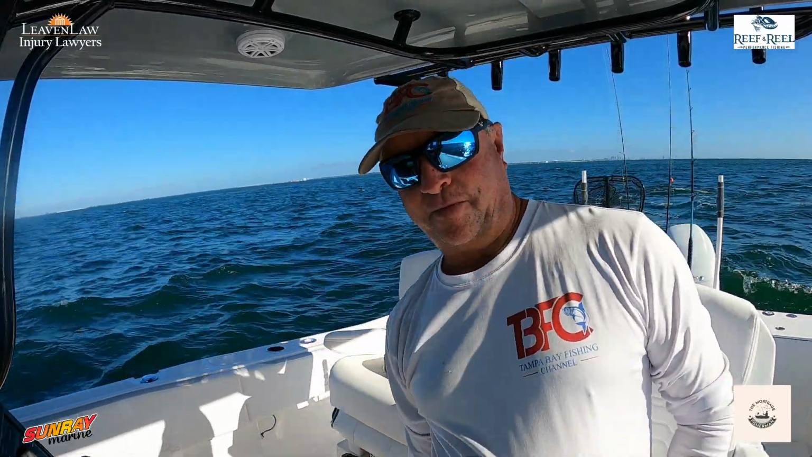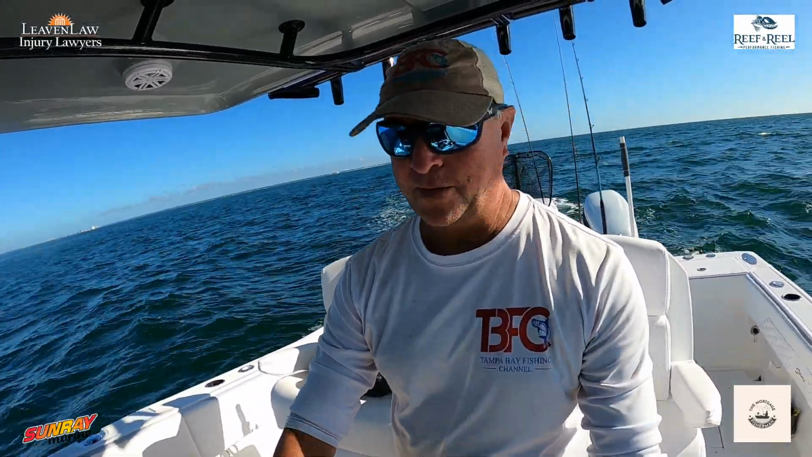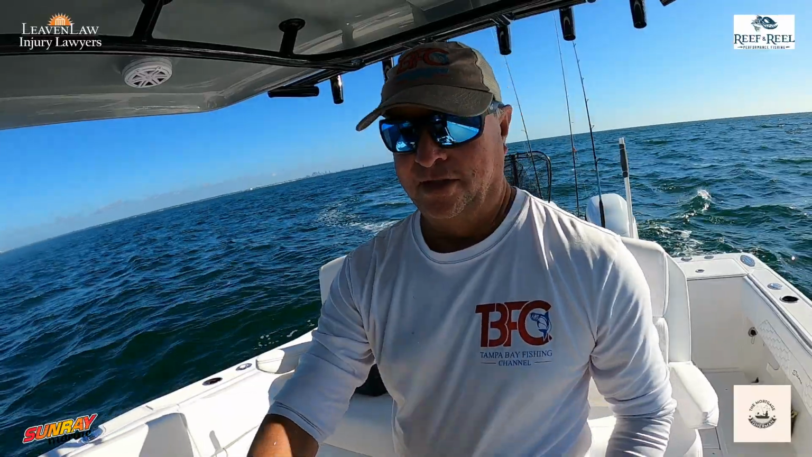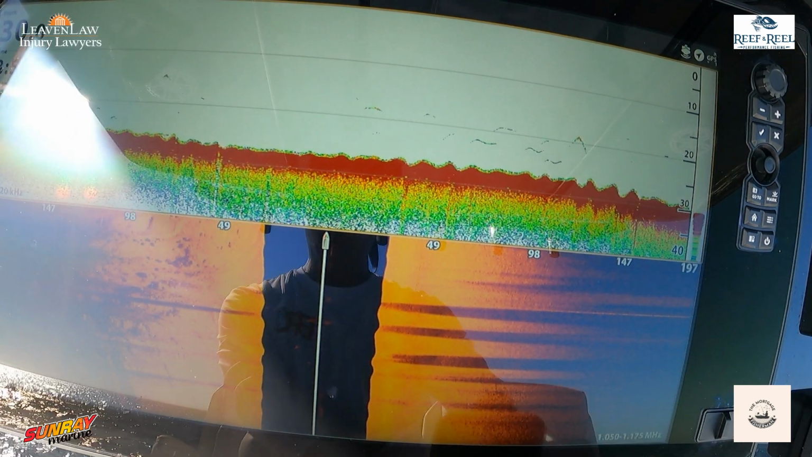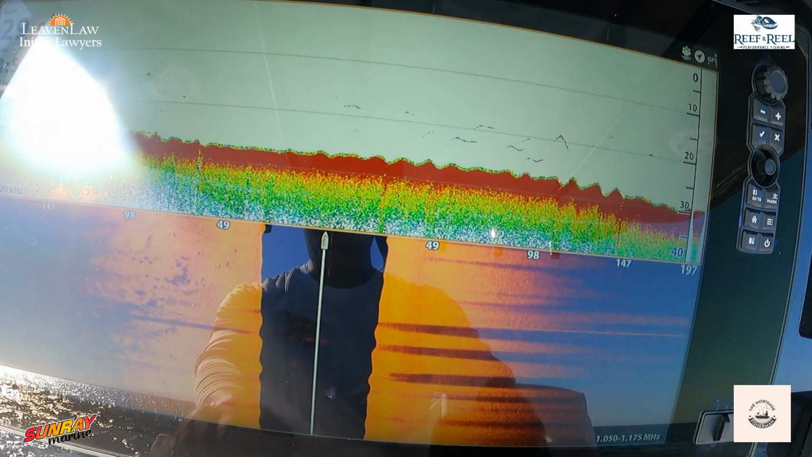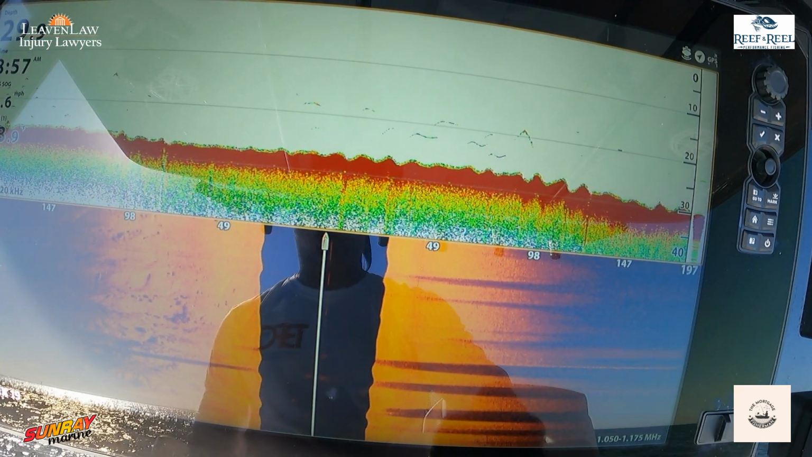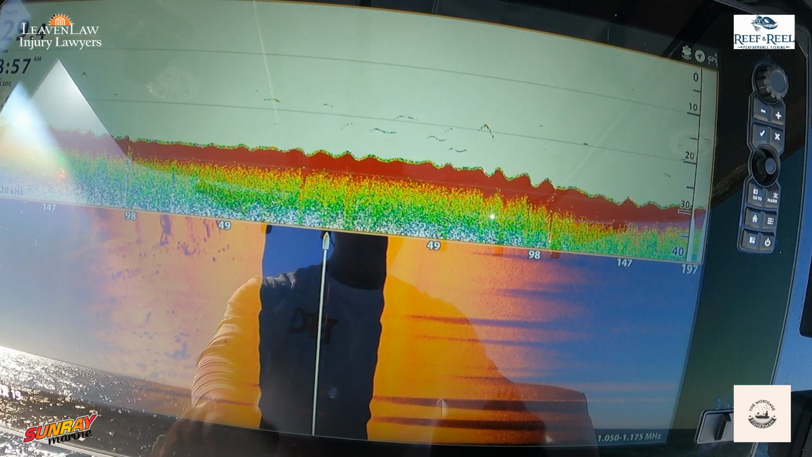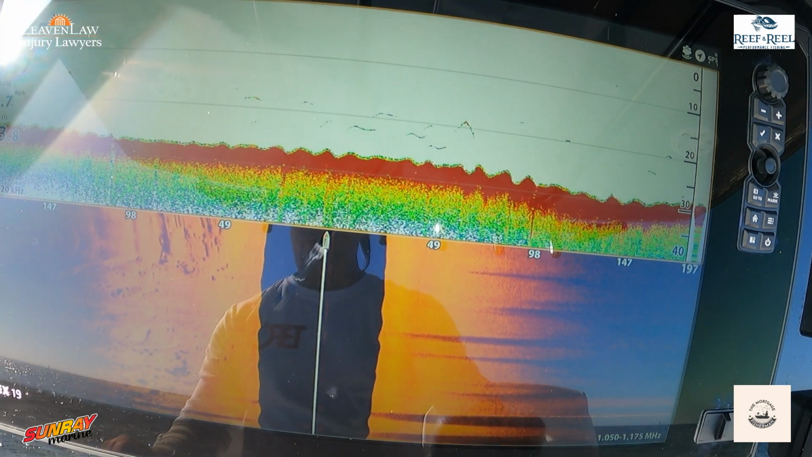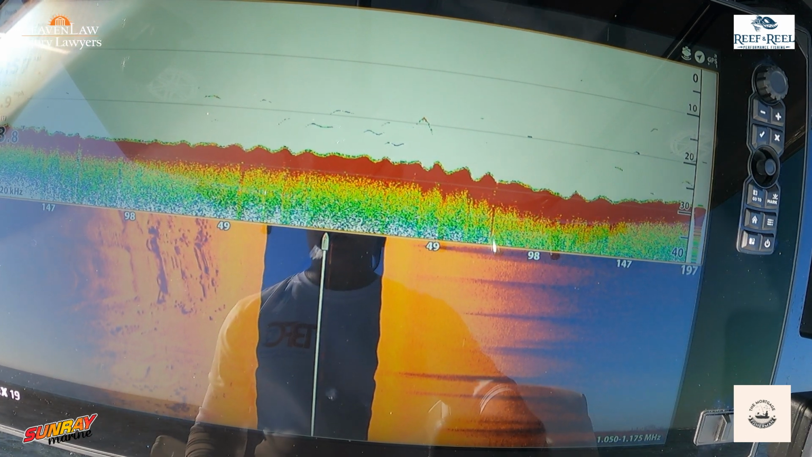But what I wanted to show you is this new side imaging from Humminbird with the Apex. As you can see how detailed it is right in here. This is a 1920 by 1080 HD resolution, and I've got to tell you that I am so impressed with this. It's got so much more resolution than my old one. Even though my old one was really, really good, this one has got unbelievable definition to it.